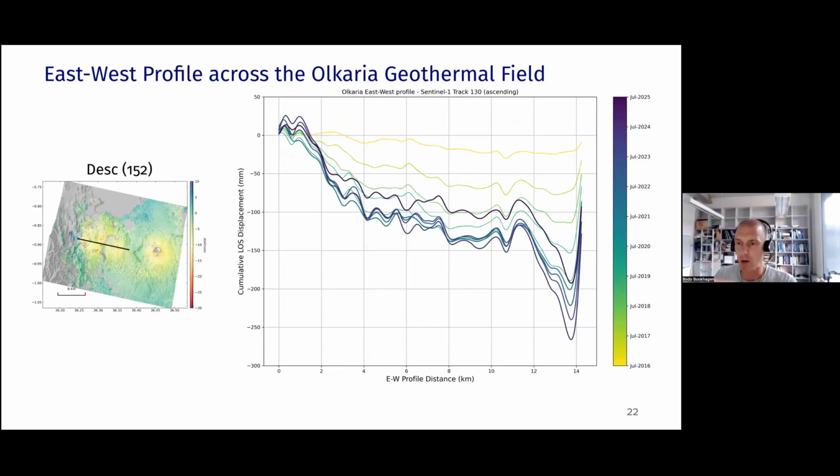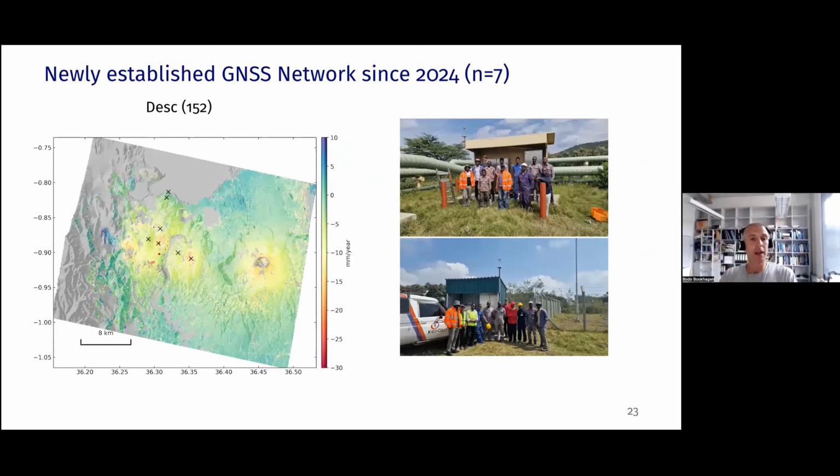So I'm skipping over the east-west profile because I just wanted to point out that we are working closely with the KenGen team to install, or we have installed, a GNSS network that has been active since December 2023, and we have been adding a couple of stations. And we are monitoring sites at the new geothermal stations.